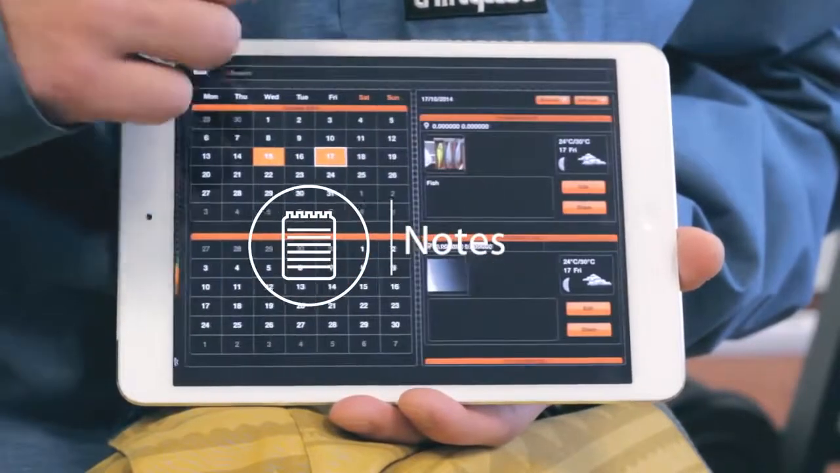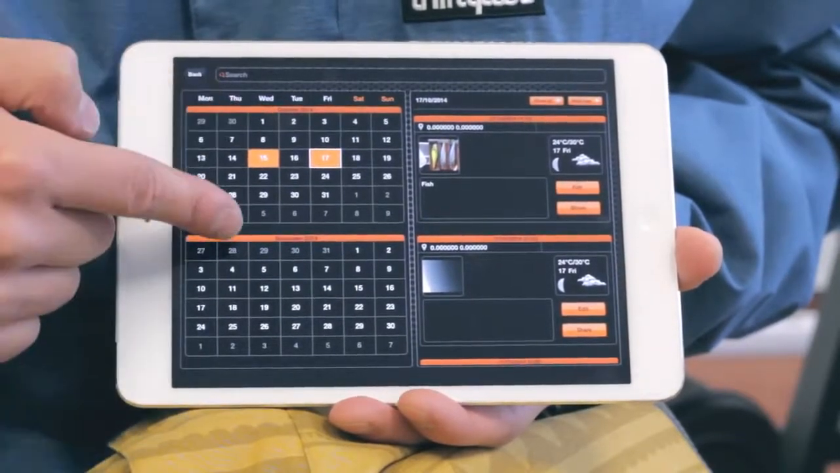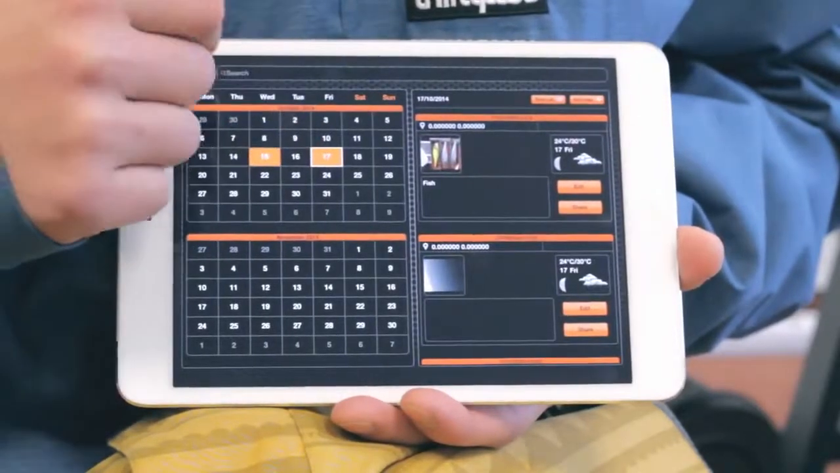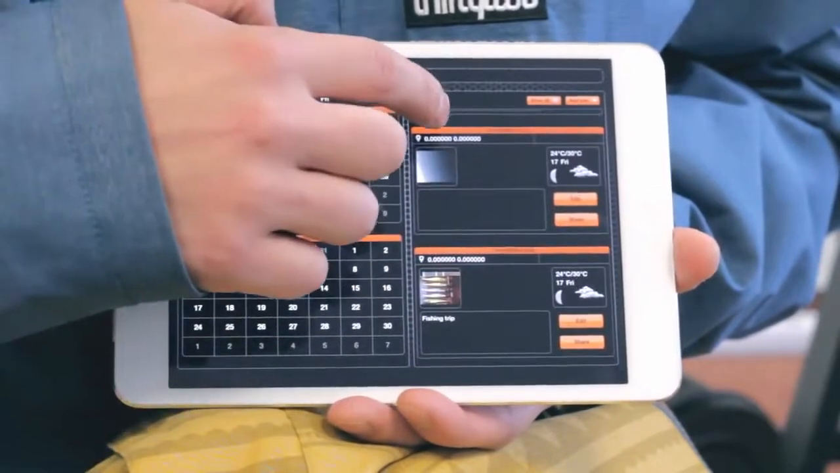Notes. The Notes feature allows you to keep a journal of fishing entries displayed on the calendar, displayed in orange. By clicking on a certain day, you can view its existing entries or add new ones. Multiple log entries on the same date can be viewed by scrolling.